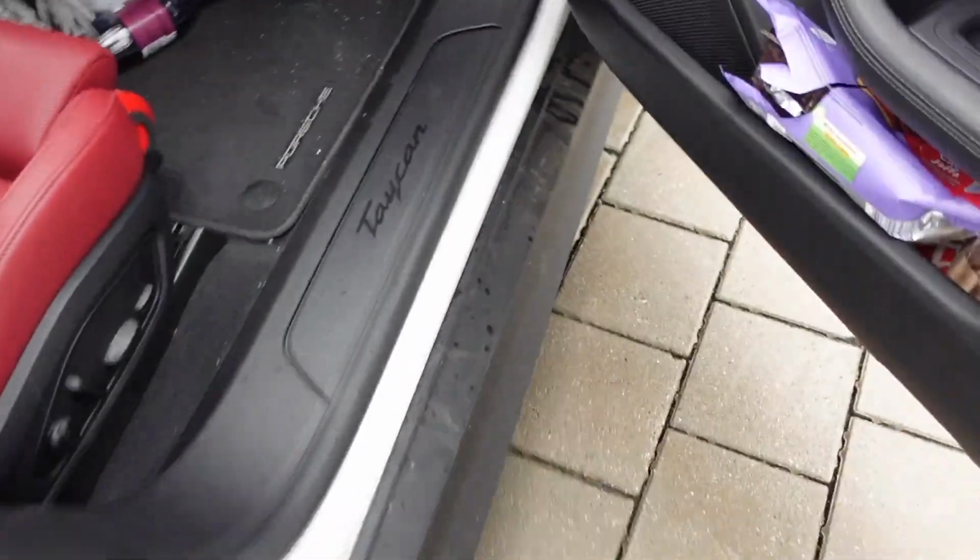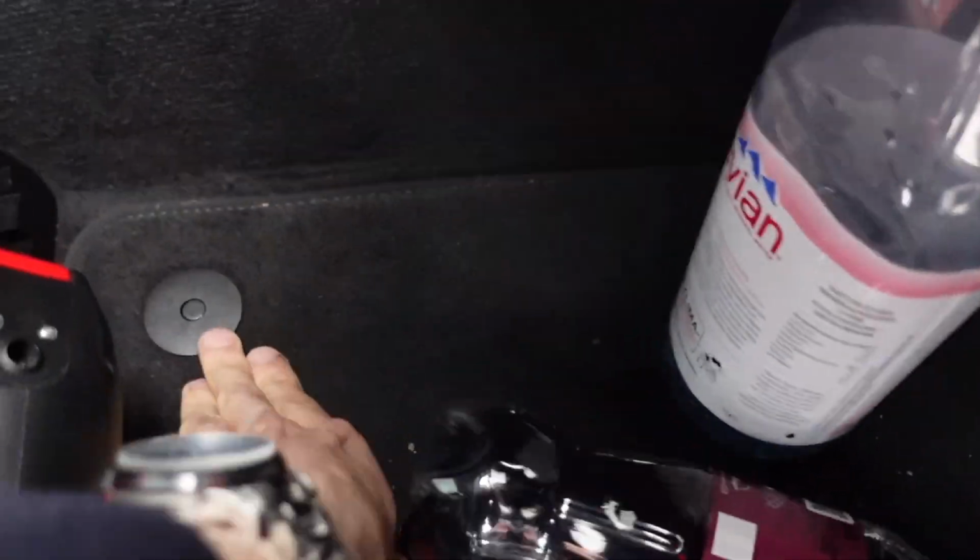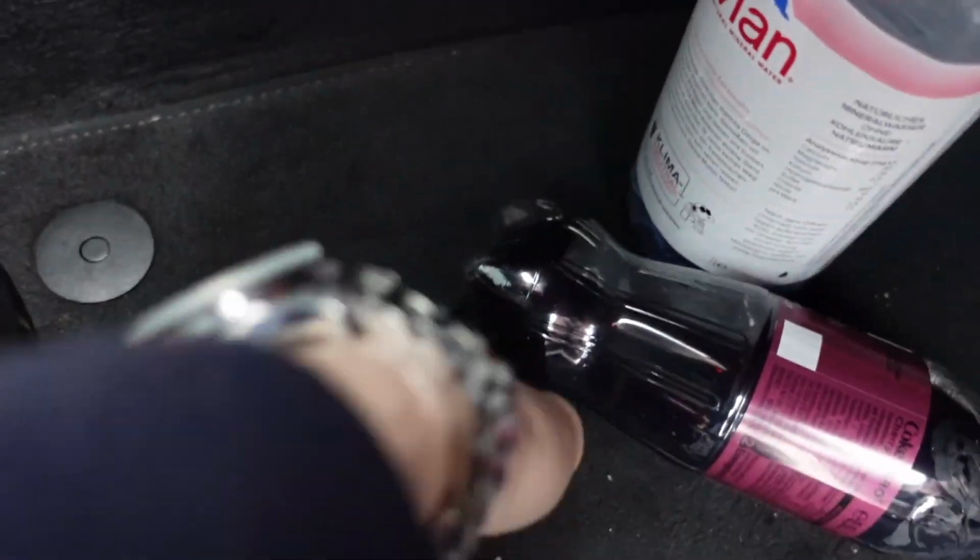And this is how the passenger side looks. We can see the juice from earlier. This cola got away, but I can still feel it on the carpet.